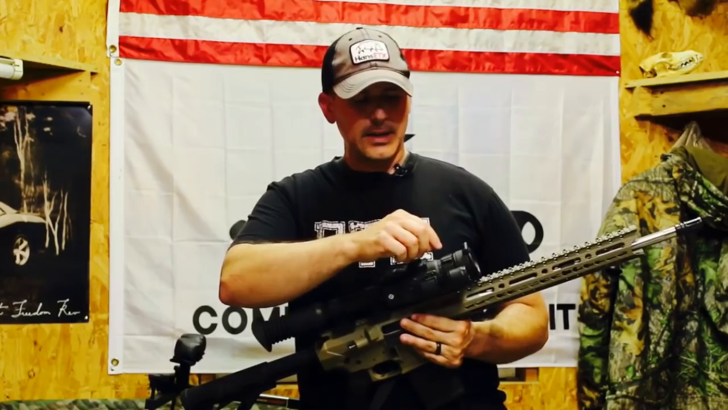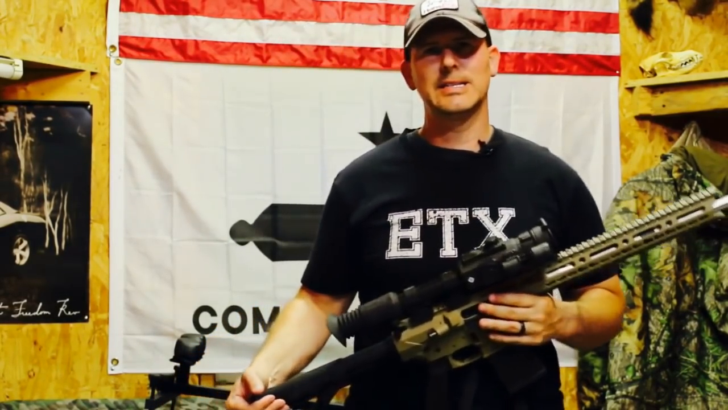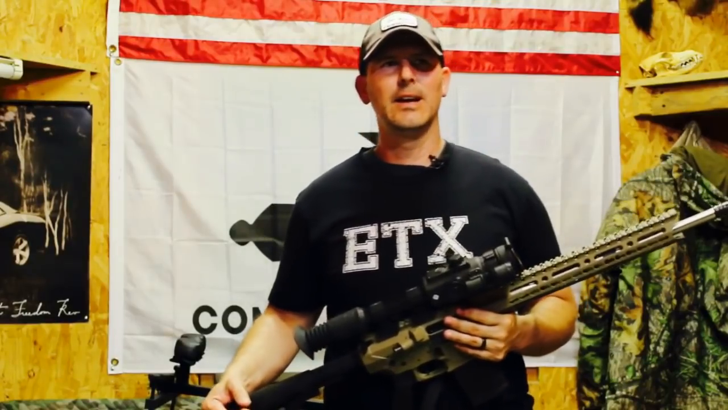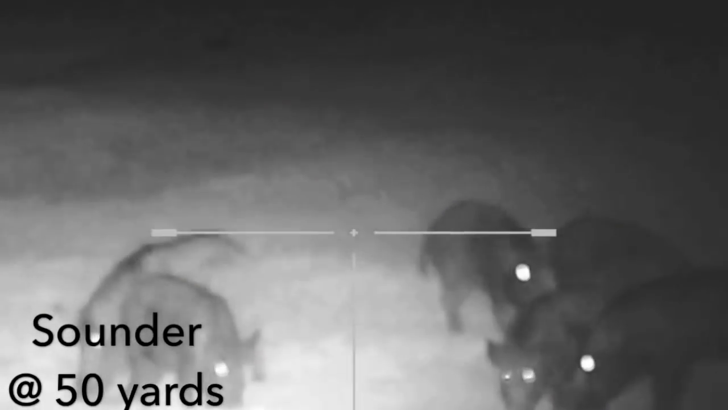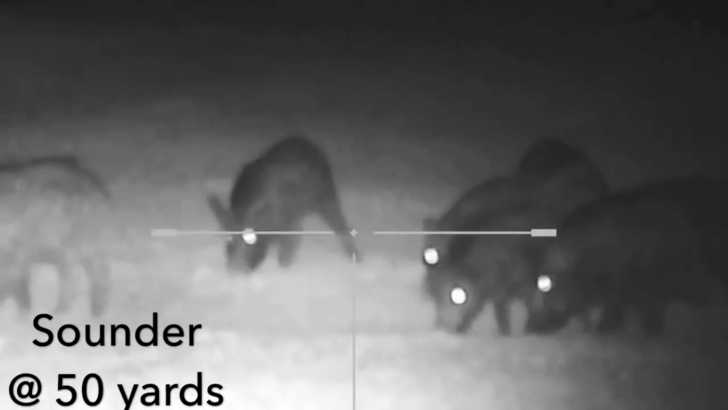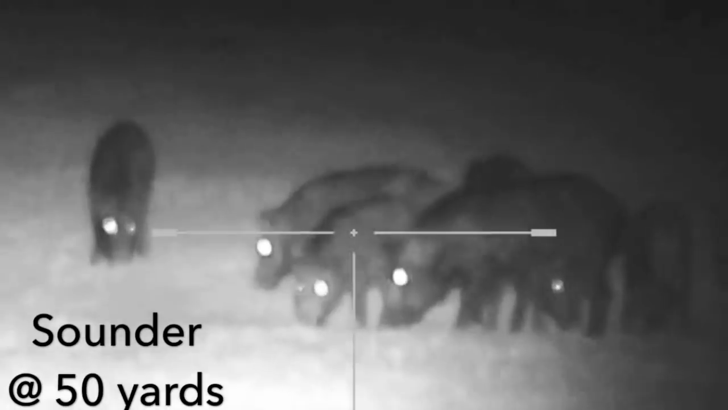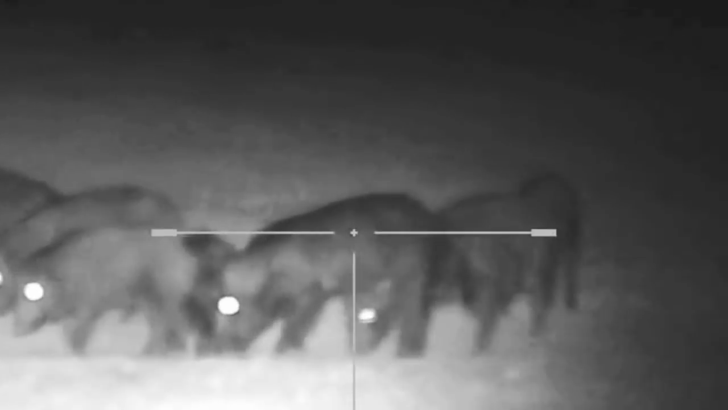Now, the IR illuminator, people talk about, can they see it? Does it affect the animals? Is it going to run them off, or does it scare them off? The hogs that I saw in this scope, the deer that I looked at through this scope, they all saw the red light. I mean, it was undeniable. They noticed it, they saw it, they looked at it.